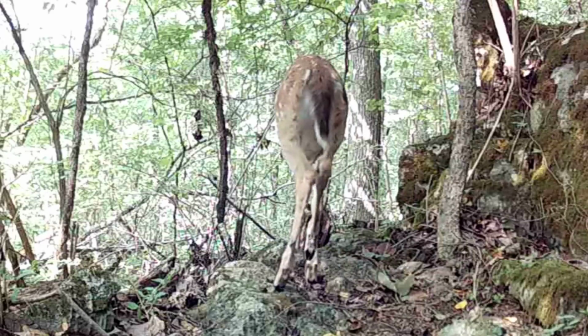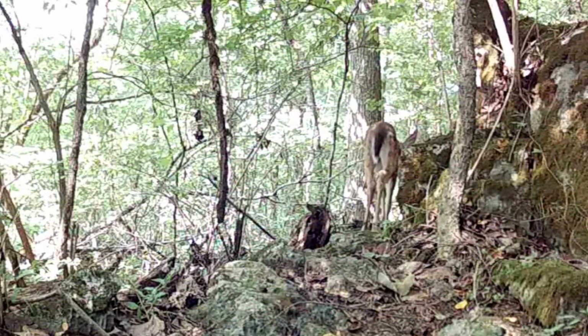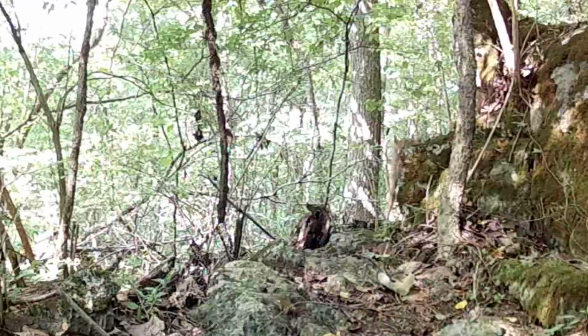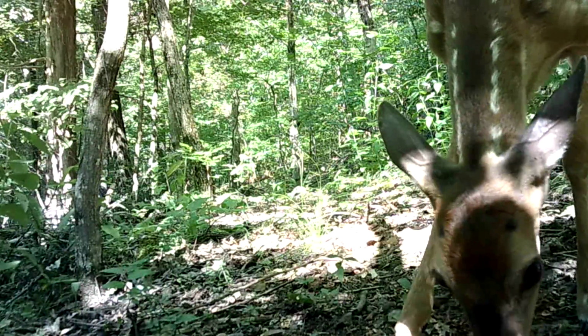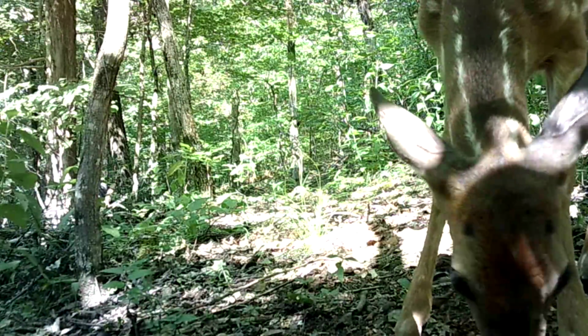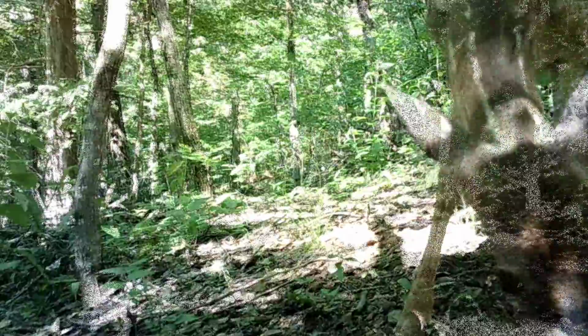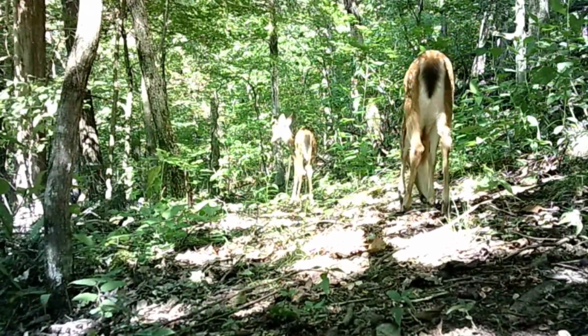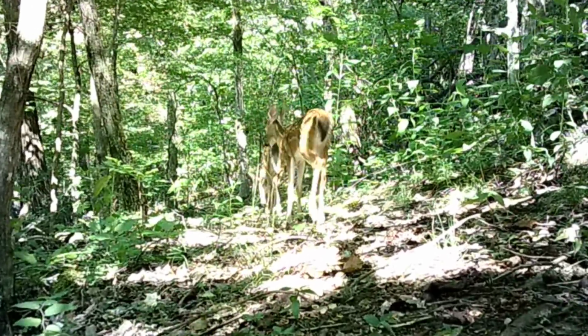Mommy can't keep up with them anymore. And they're having a good time. And they just all over the place. On the trails, on the ridge tops, everywhere. You just liable to see them anywhere. Here's the twins here.